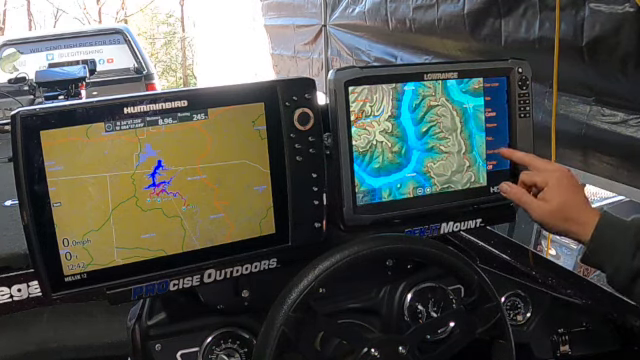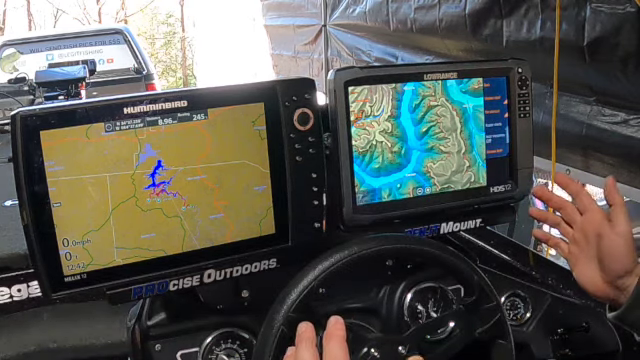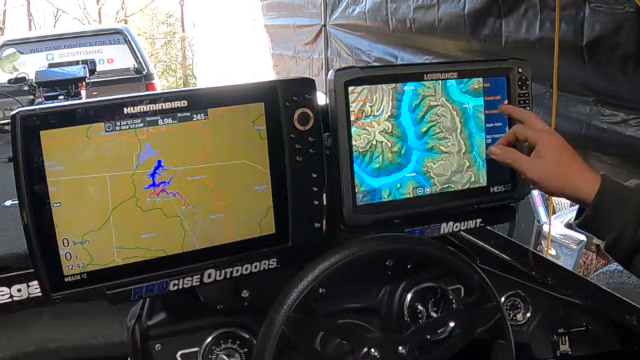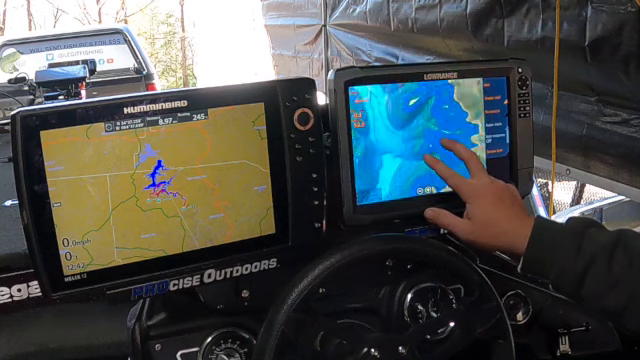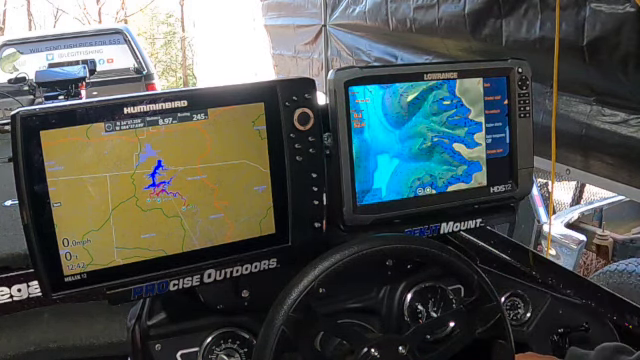One thing on this Lowrance that is kind of nice, could go one way or the other with the C-map chip, but you can turn your contours off. I haven't really found a need to be able to do that, but you can see the contours on this map are pretty insane.